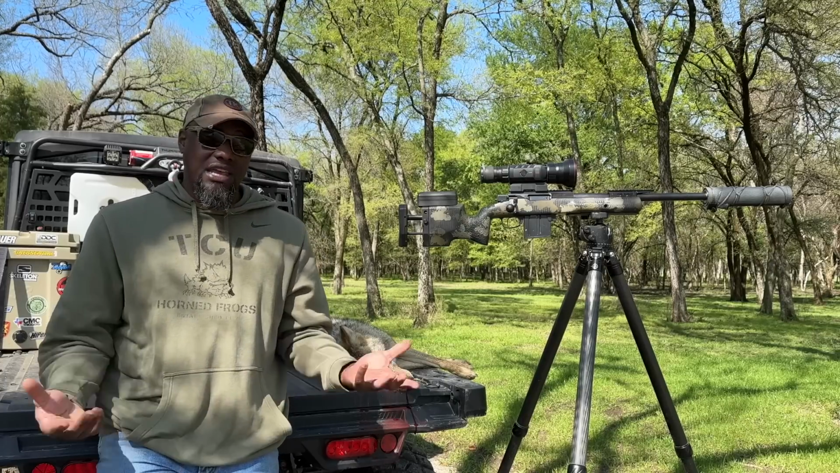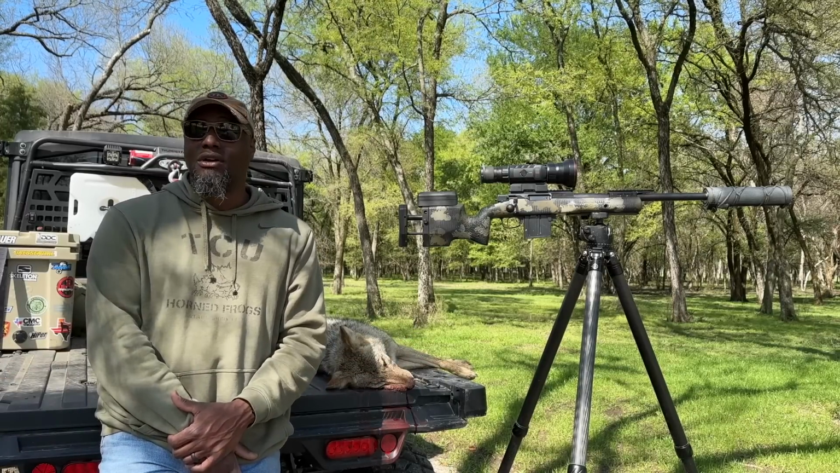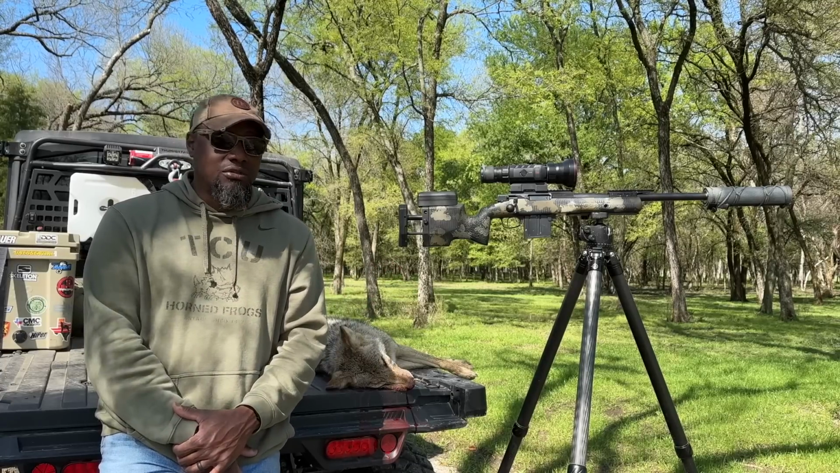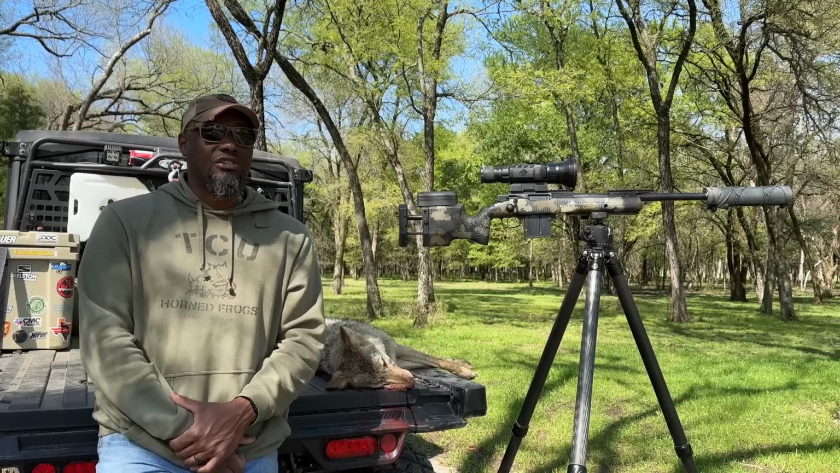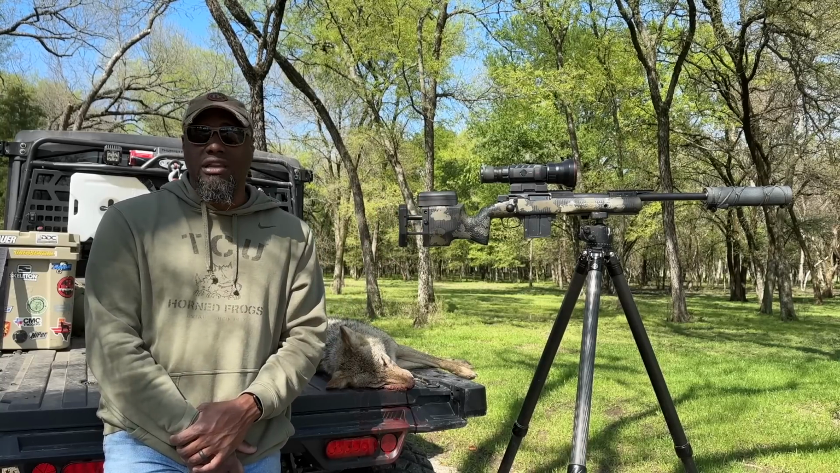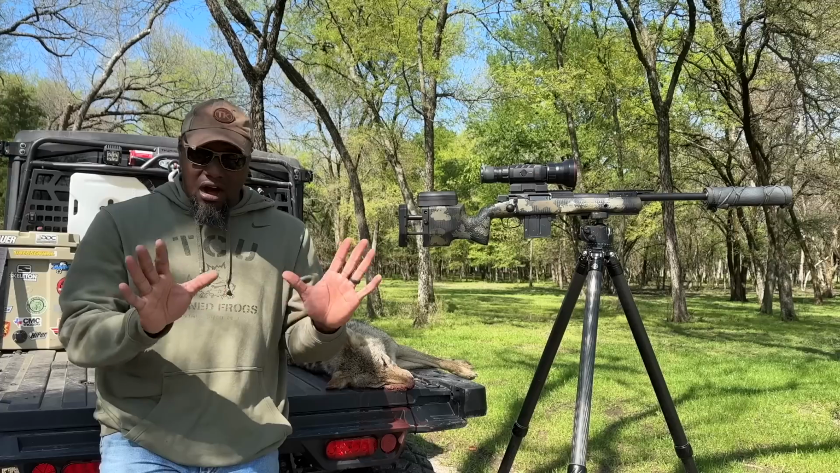And guys, I need the pigs. I love seeing the pigs. So what I'm doing is working for me. You guys might not agree with it. I'm totally cool with that. On other ranches, you're going to see a lot of follow-up shots. Those properties don't like to play that game. They want to go ahead and kill them. So that's my hog management program.